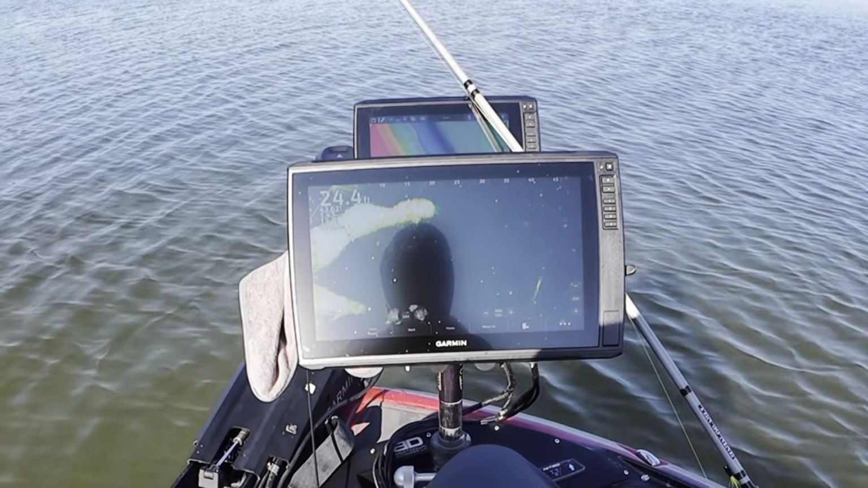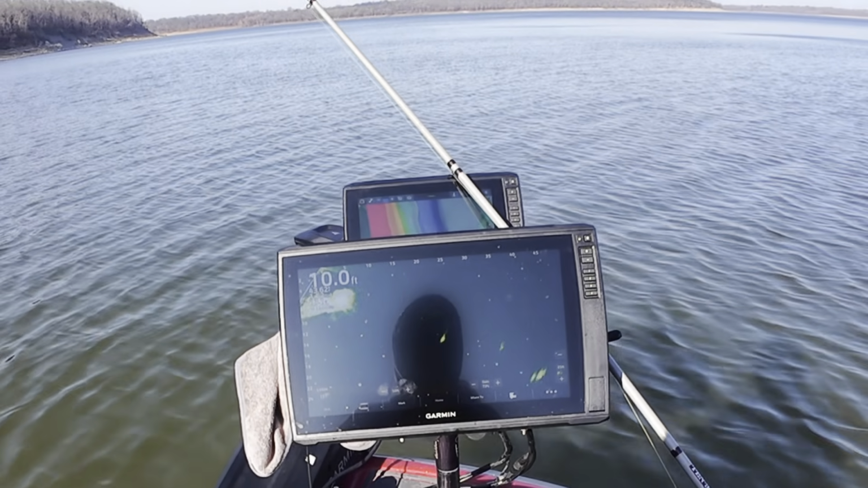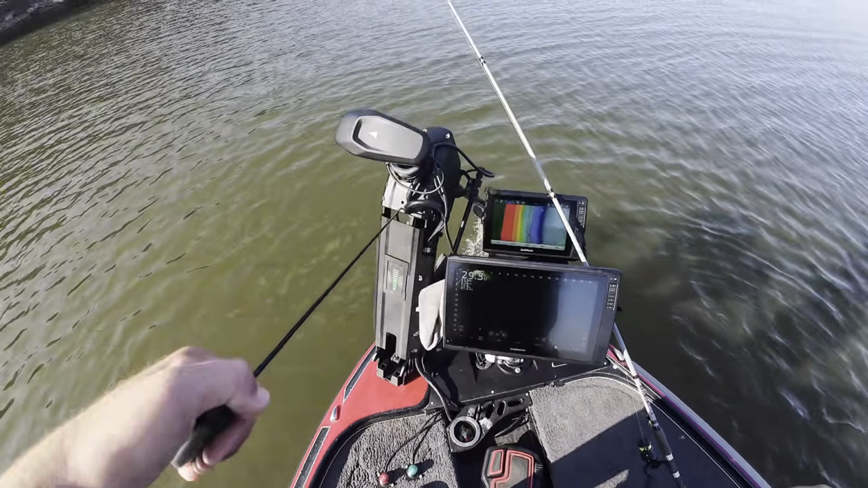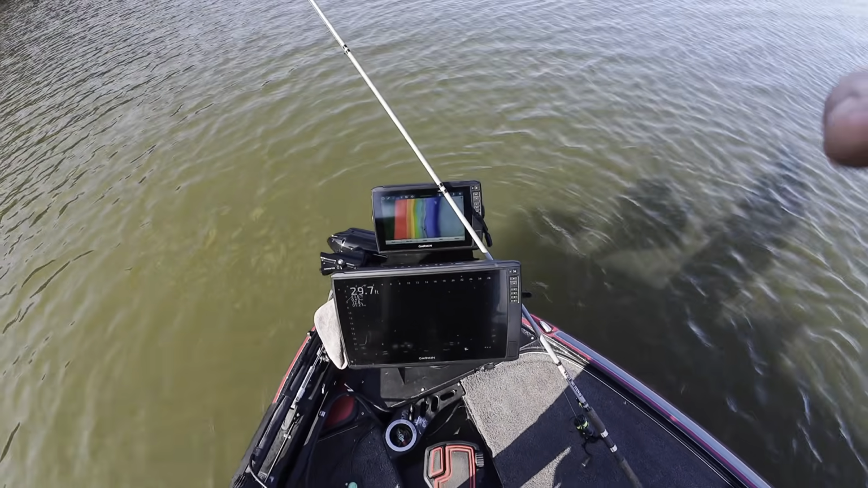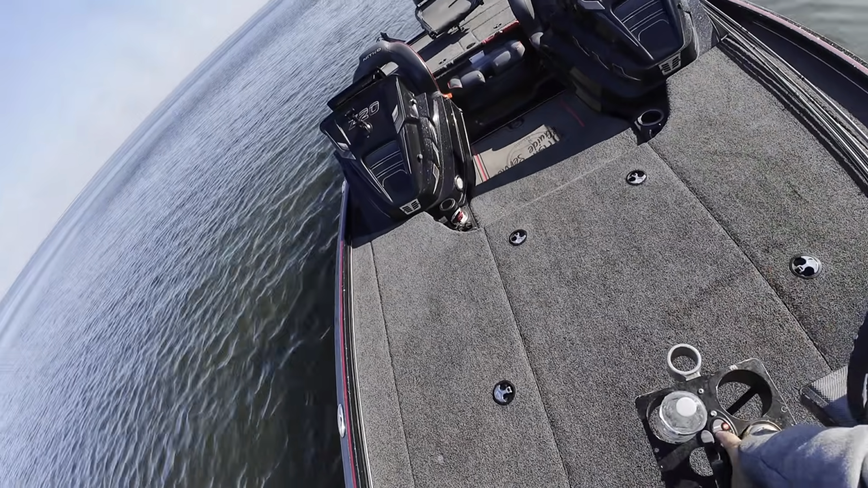Well, I've run about 150 yards and haven't seen a single crappie. There's plenty of shad here, carp, gar, everything else, but I'm not seeing any crappies, so I may have to pick up and move on. Yeah, I'm going to pick up the trolling motor. We're going to make a short little move. I'm not going real far, but far enough to where I need to fire up the big motor and make a run. So let's pull these power brakes up.